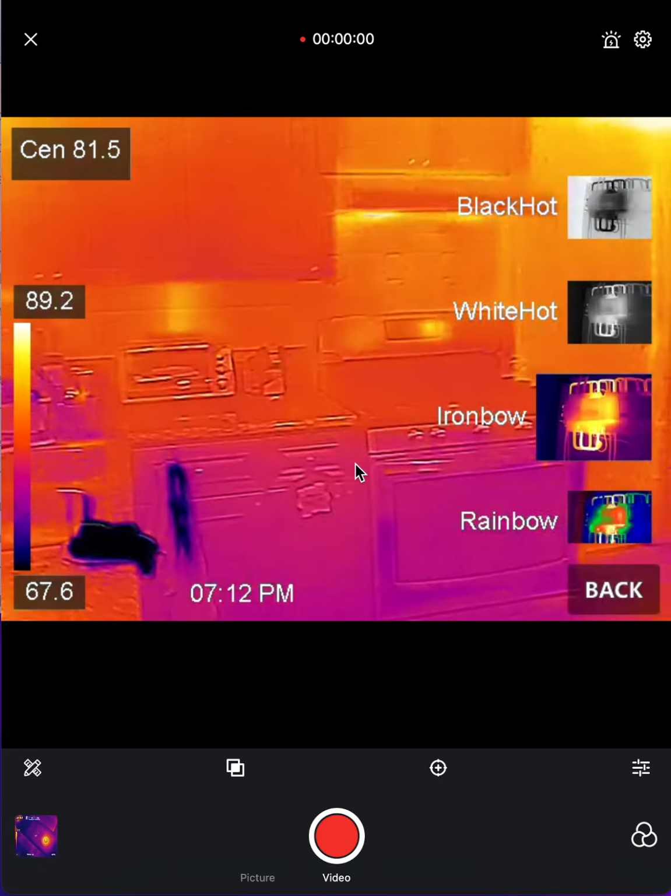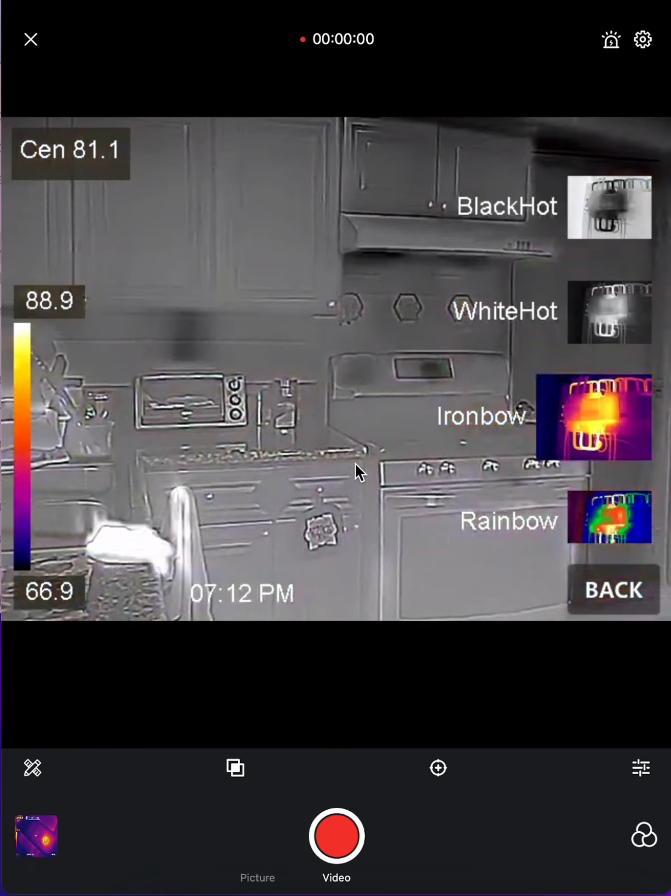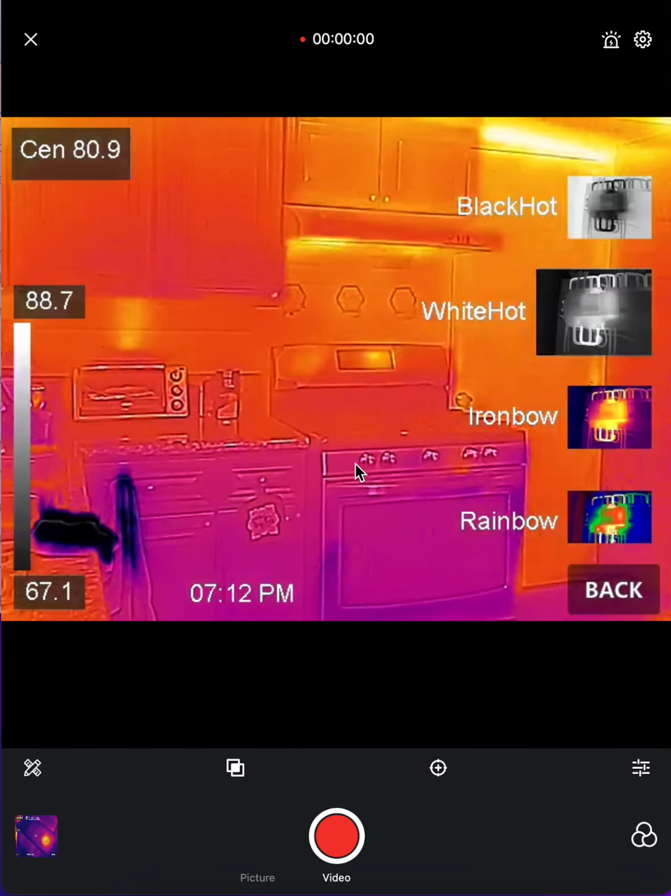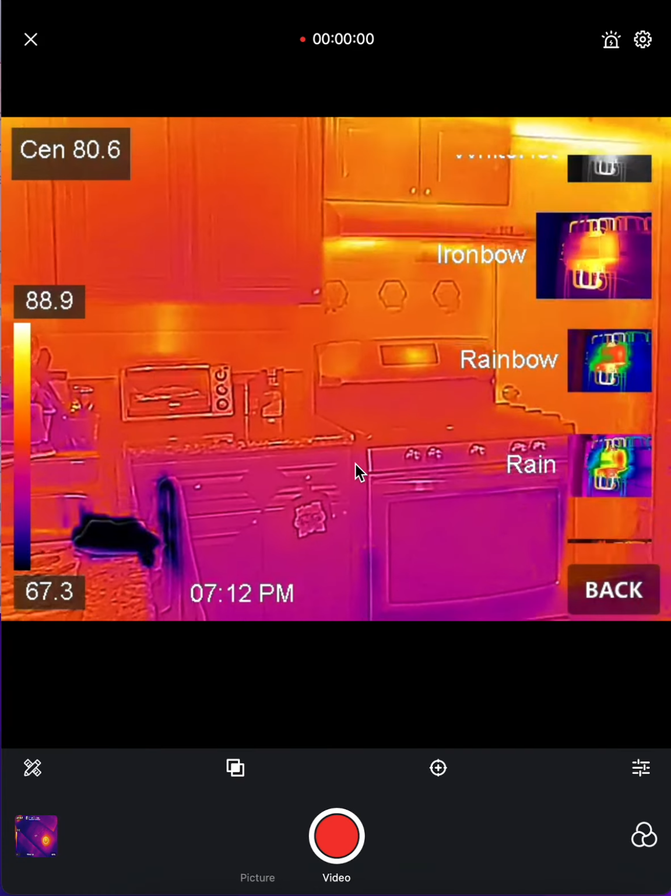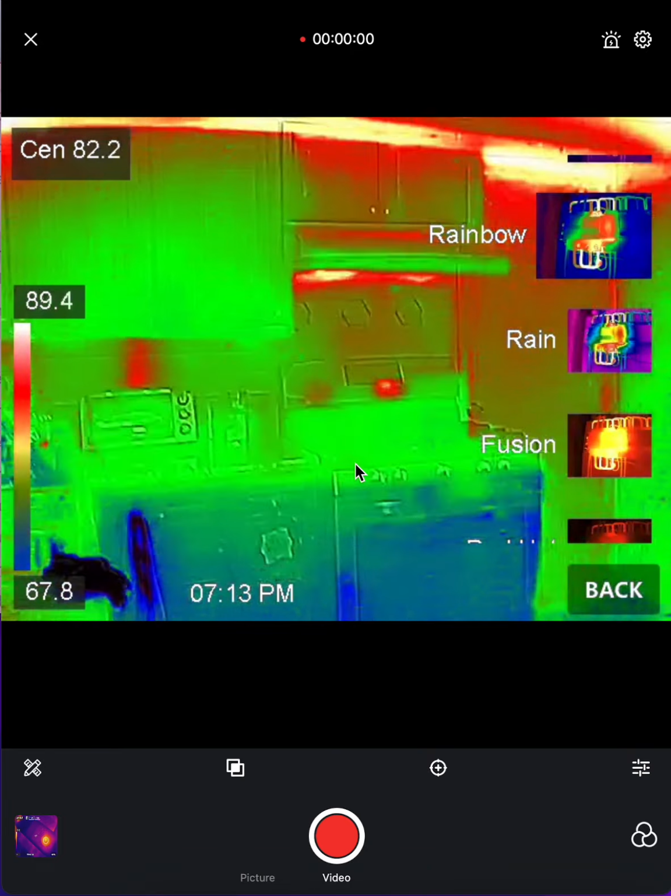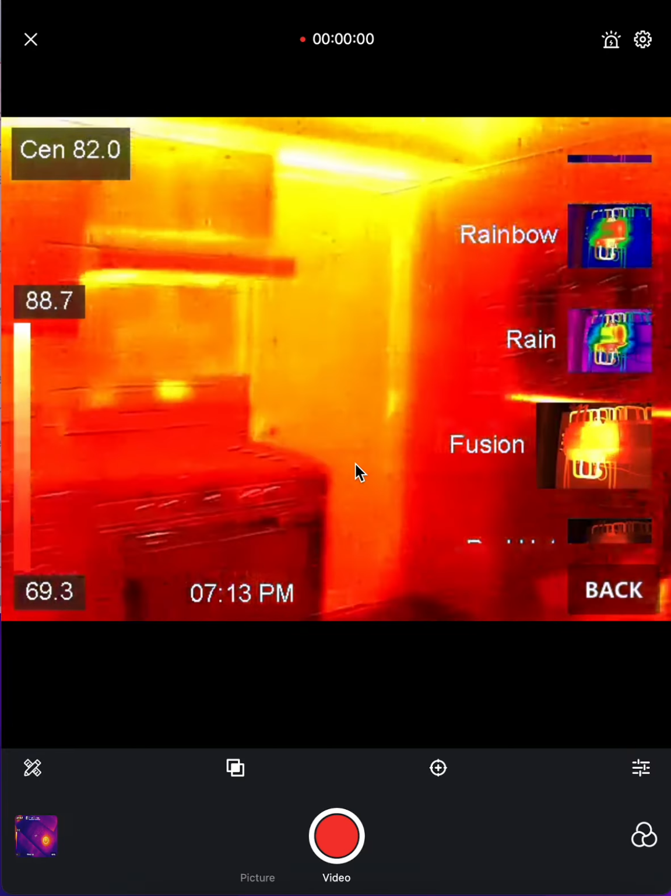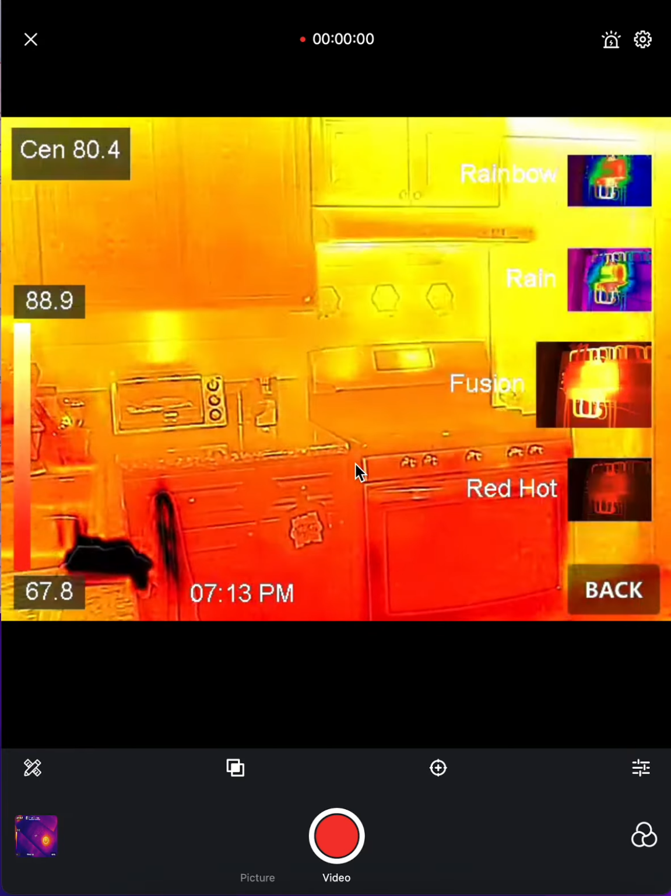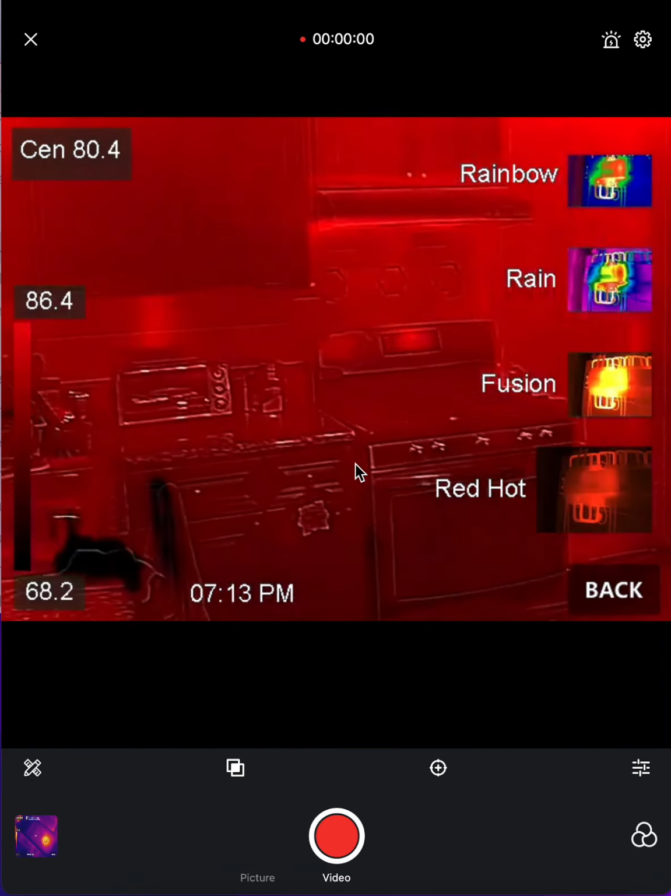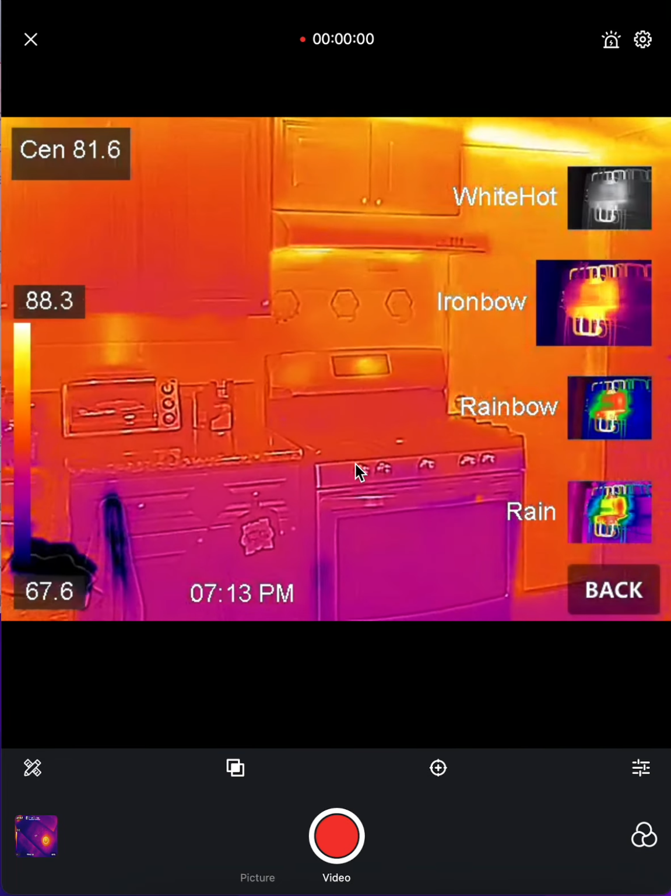The palettes, you have various kinds of palettes that you can choose from. There's black hot, there's white hot, there's iron bowl, which is what I use regularly. You have rainbow, which is not the best. I don't like using rainbow here. They have fusion, which is this here. Fusion's okay, I guess, but I prefer using iron bowl. And then we have red hot as well. Whatever's yellow gives you that which is hotter. So let's go back to iron bowl because that is what I do use.